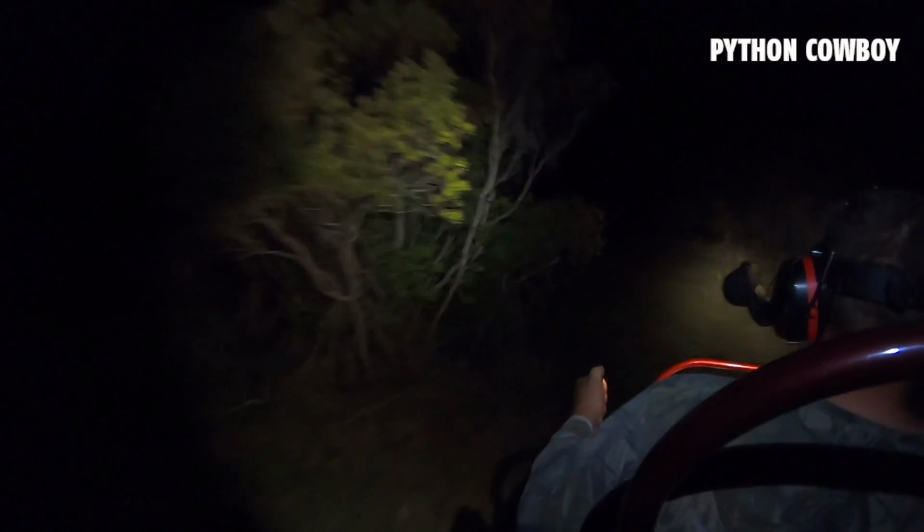Even when there's not an animal out there, somehow it's able to kind of map the whole landscape just by heat, and I can see really well. I can even help him navigate. Like get ahead, 12 o'clock, maybe 11 o'clock. Three of them.